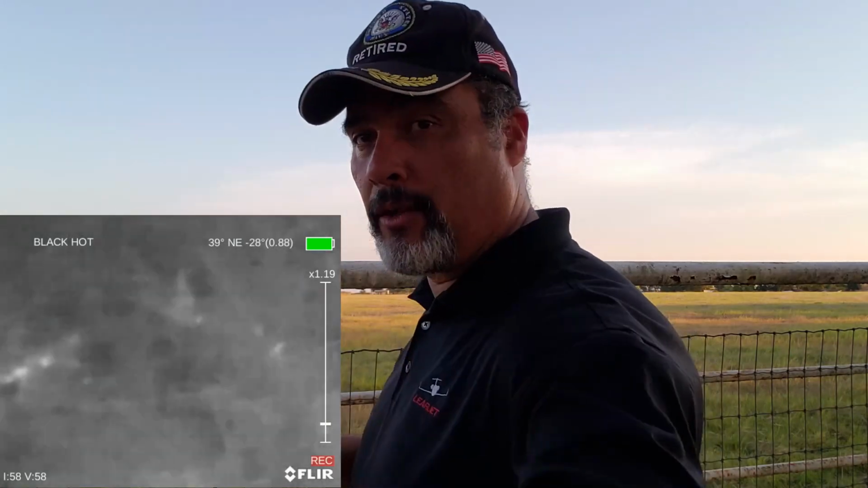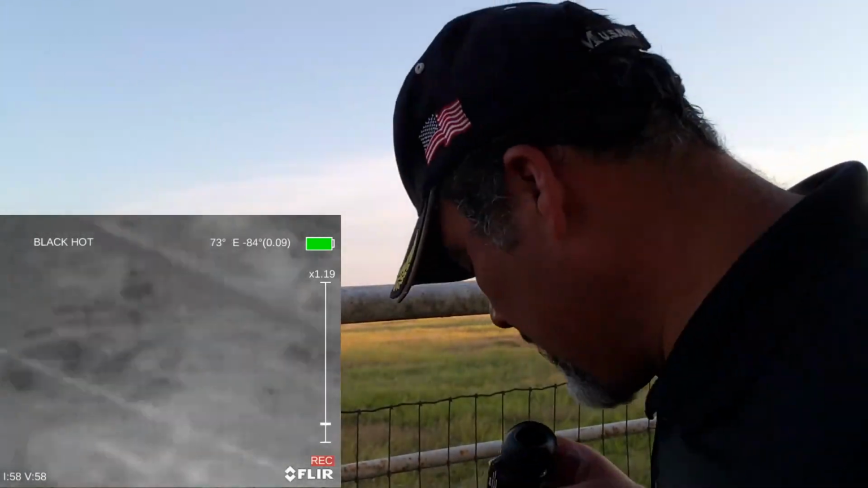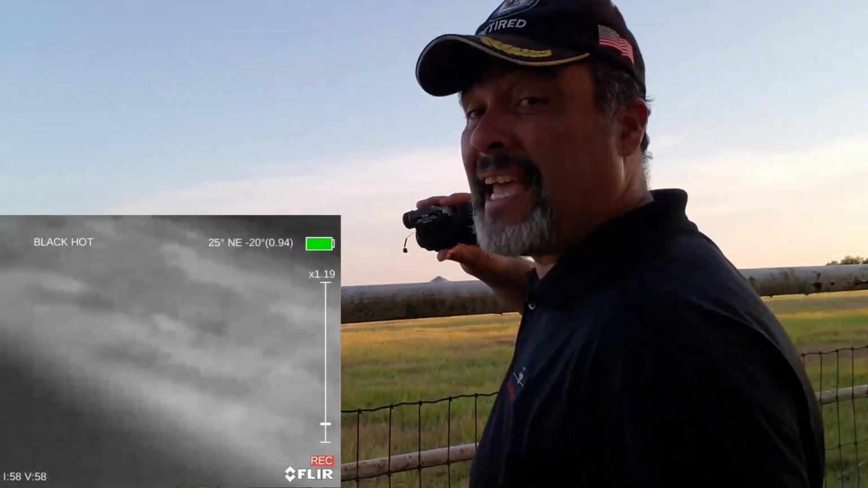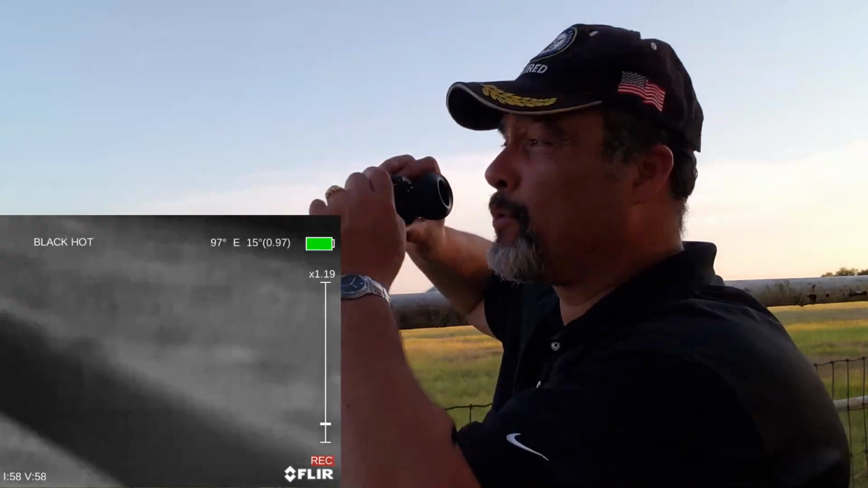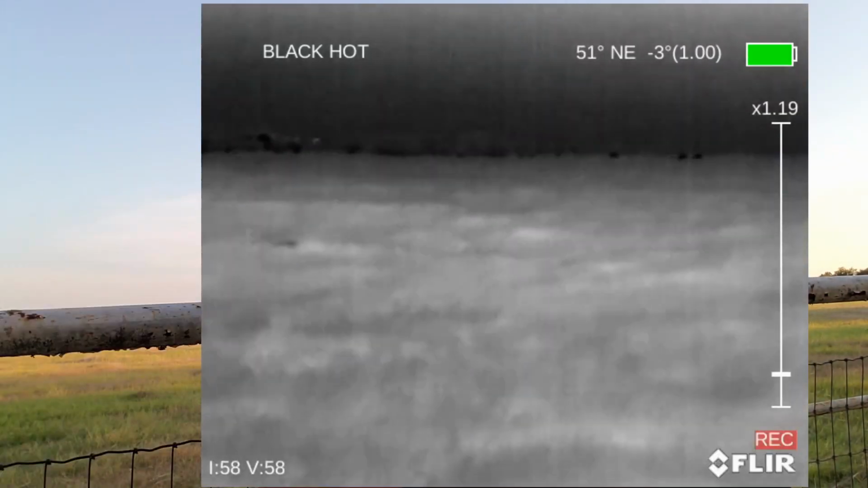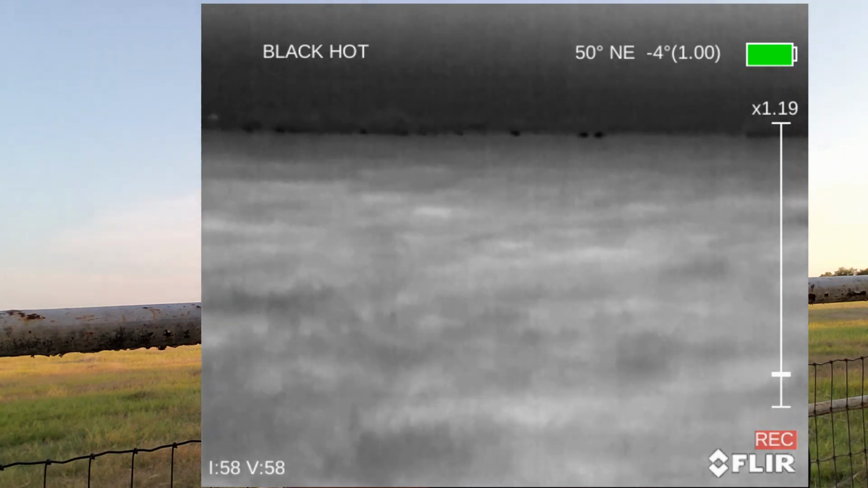Okay, all right, so let me get a little bit closer, get you guys a little bit friendly, okay? You should be able to see me and hear me now. Everybody, the cows have really moved off way out there, but I could see them. I'm looking right through here and I could see them.